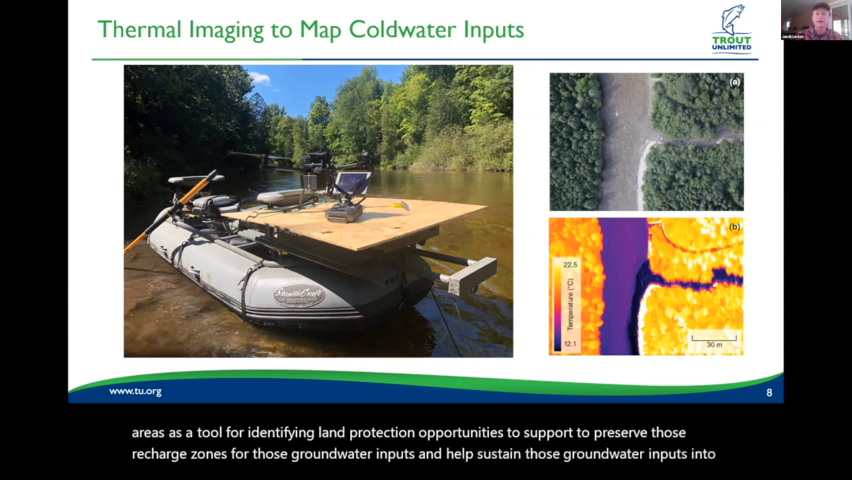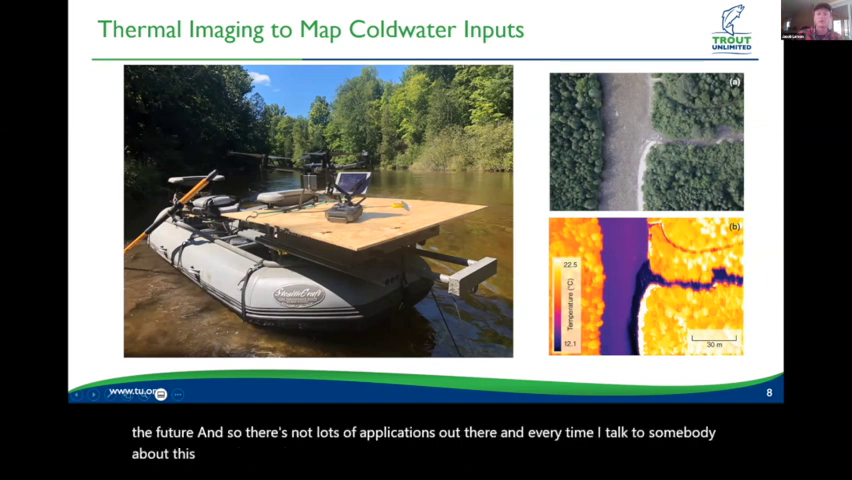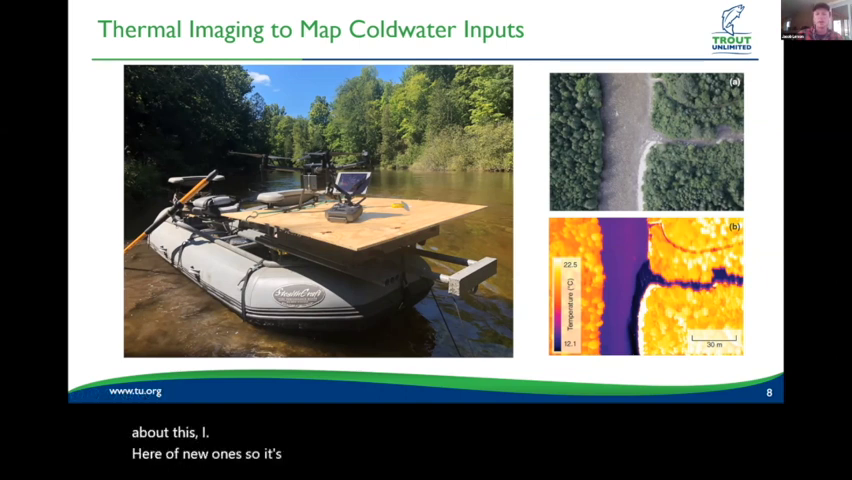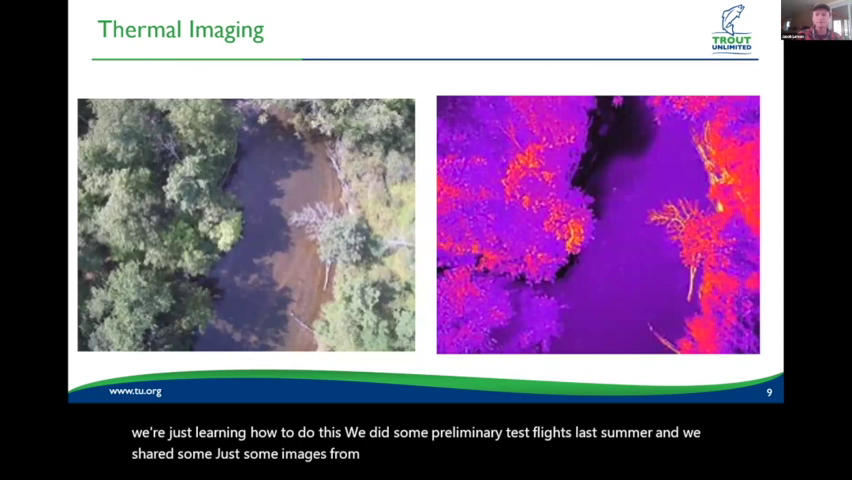And so there are lots of applications out there, and every time I talk to somebody about this, I hear of new ones. So I think there's a lot of potential, and we're still in the phase where we're just learning how to do this well. We did some preliminary test flights last summer. I'm going to share just some images from those here in Michigan.